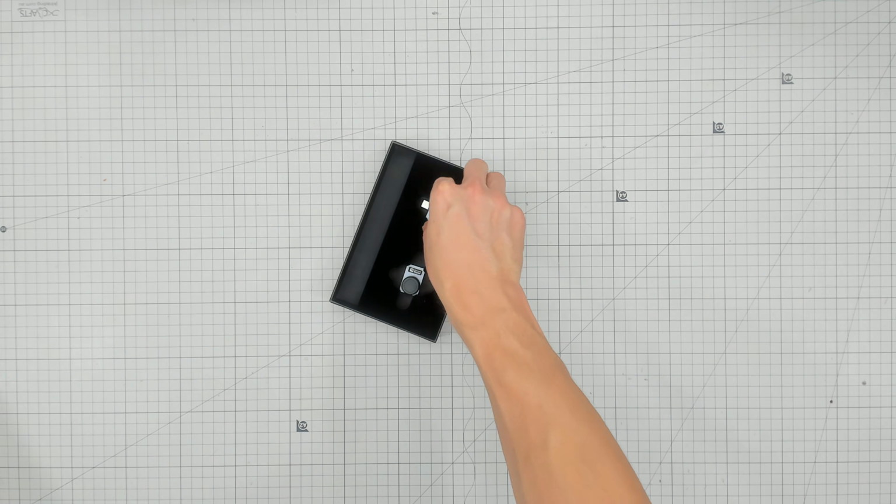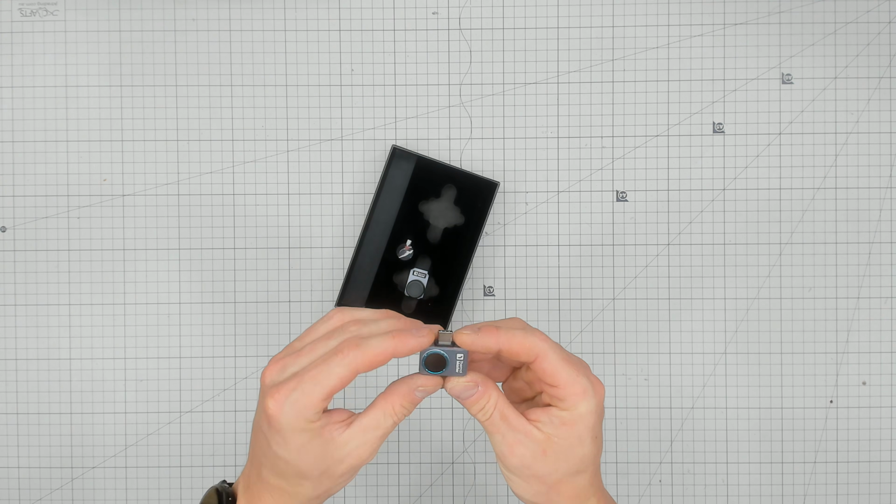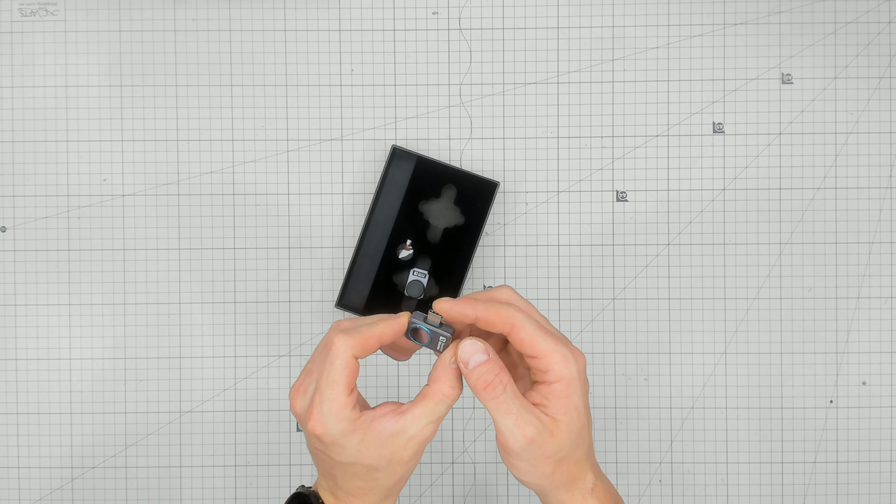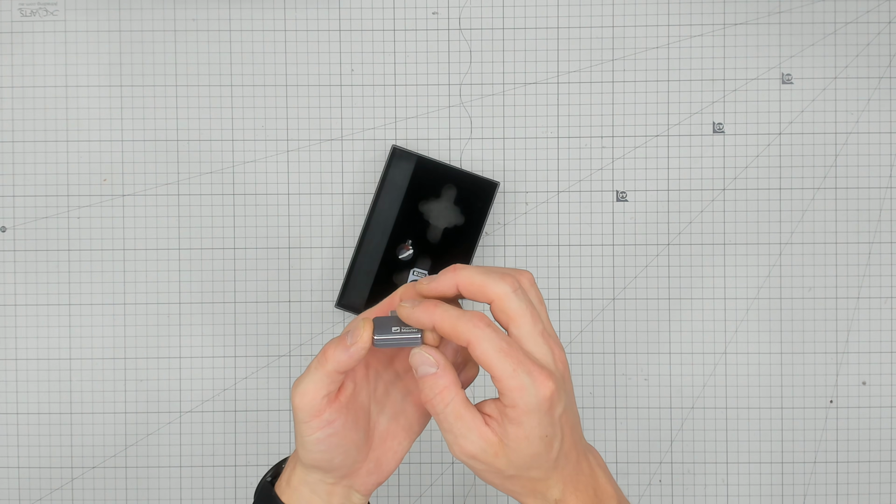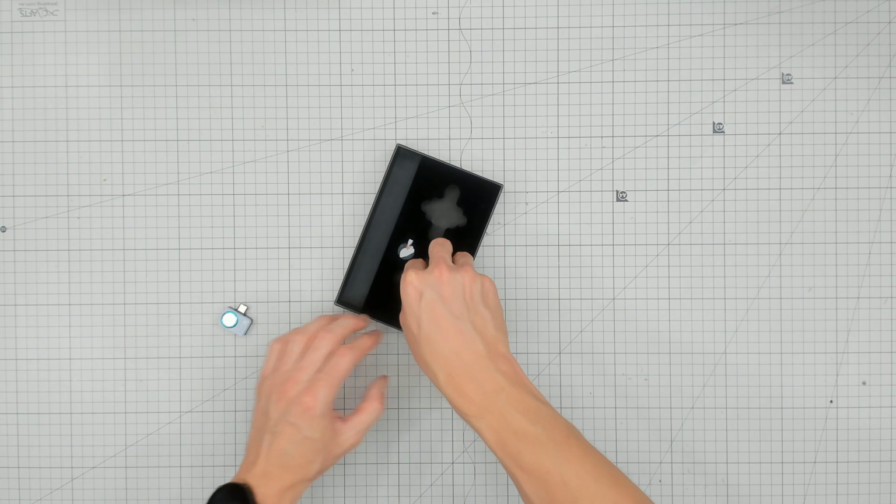And then we've got this miniature 6-gram thermal camera. Big ass lens on it. We'll peel that off. Wow, that is a hell of a lens. Aluminium, standard height USB-C, little bumper there, if you can see that. So it's probably not going to plug in. That is stupid small though. I could probably swallow that. It would suck, but I could do it.